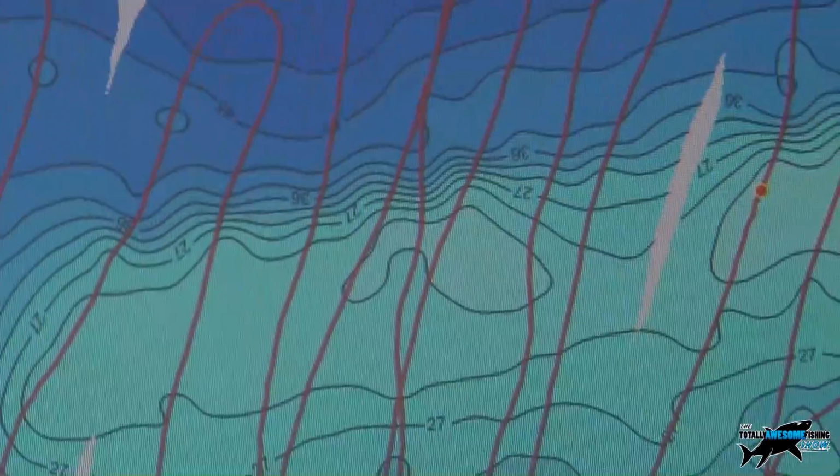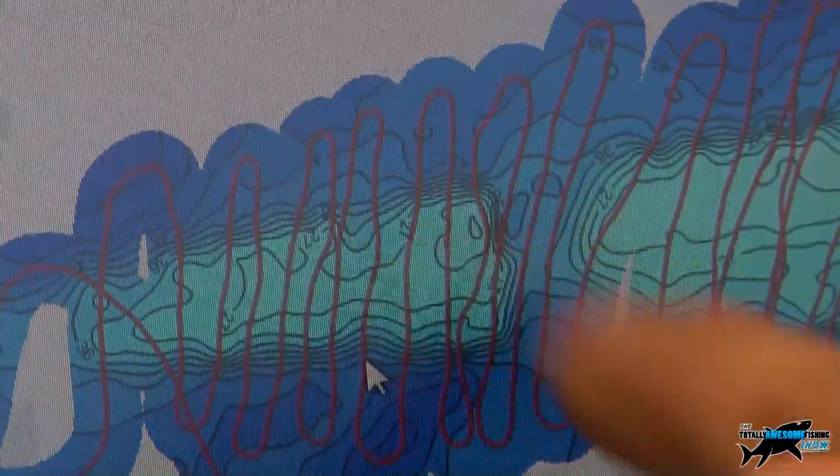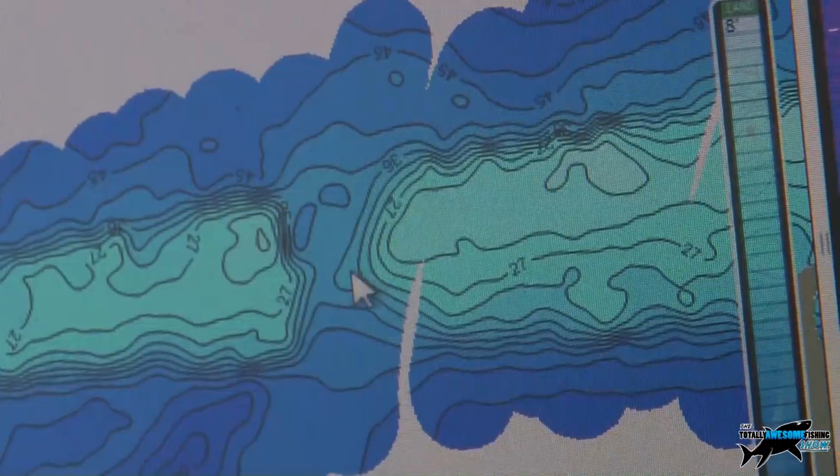Now you can see one thing that I was quite surprised at, if we just zoom out a bit here, was the end of the bank. When I've passed over these areas before, if I turn the track log off so we lose the red lines, we've got a really big gap between the edge of the tip of the bank here. Yeah, big cut. That should be full of fish as a fisherman, I'd have thought. Yeah, that's what you'd hope.